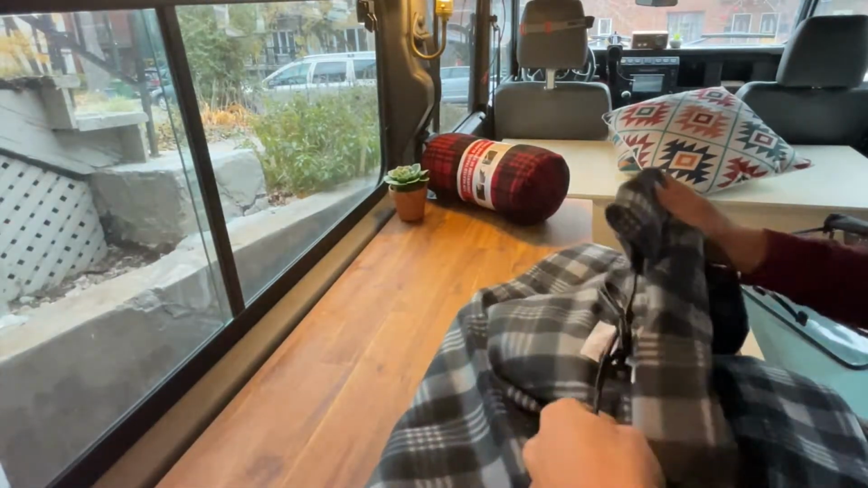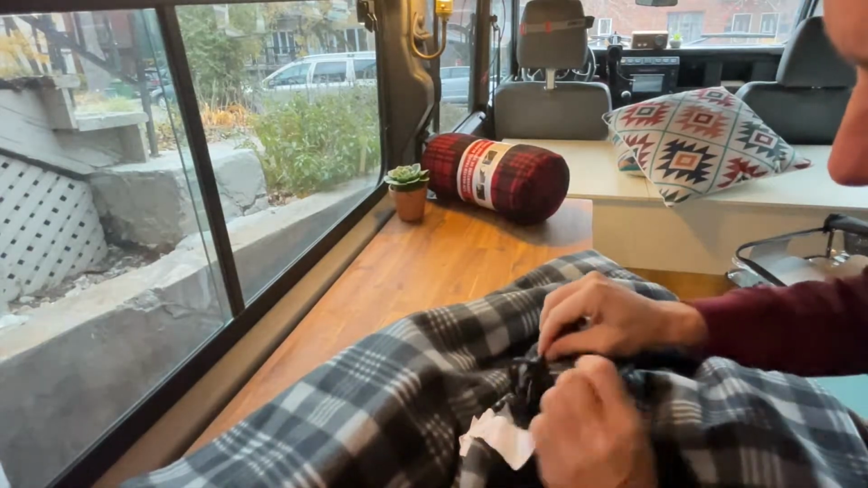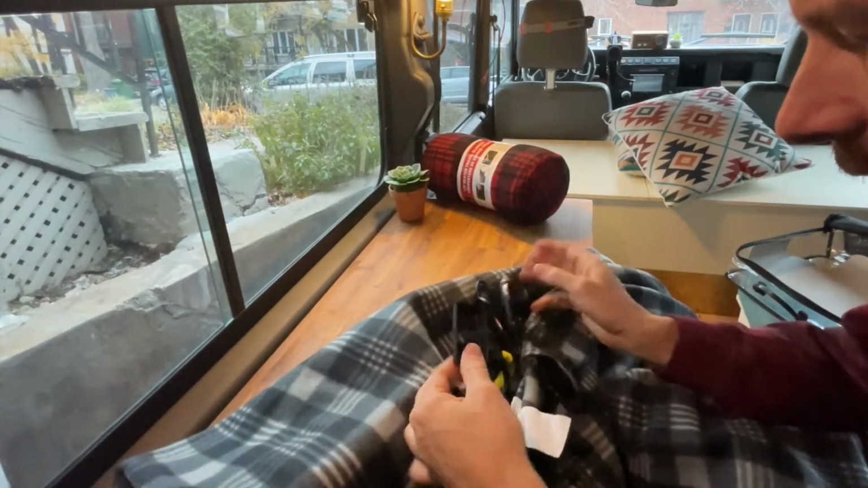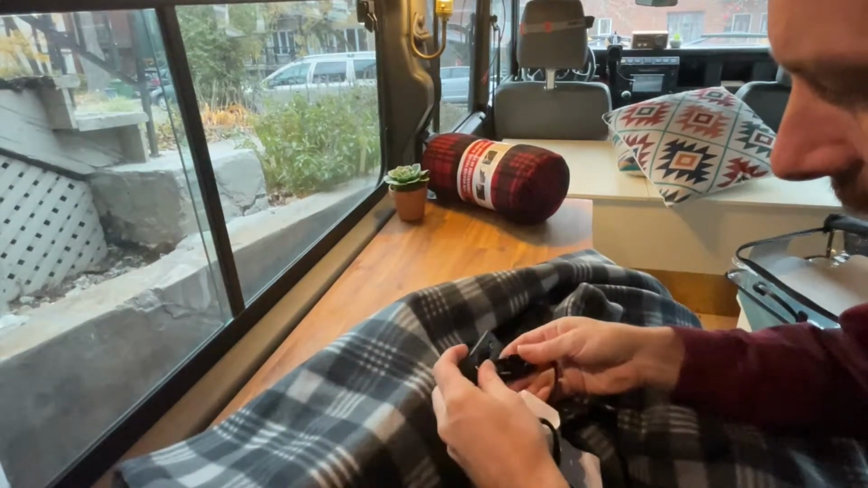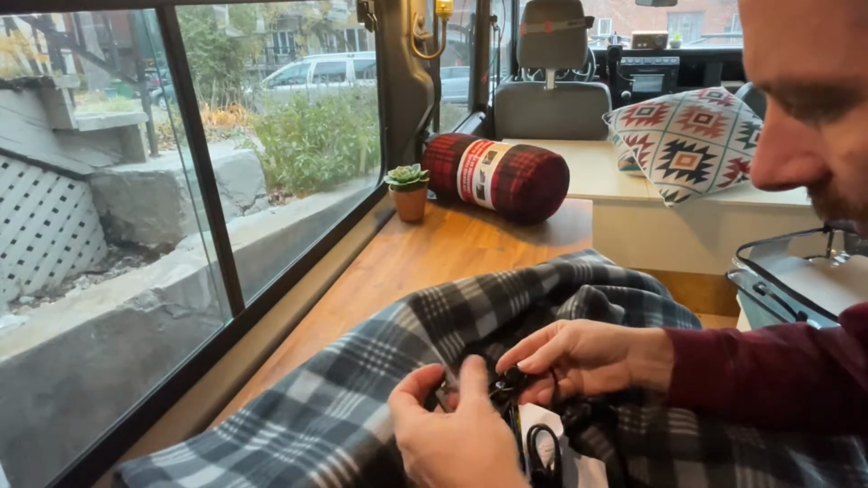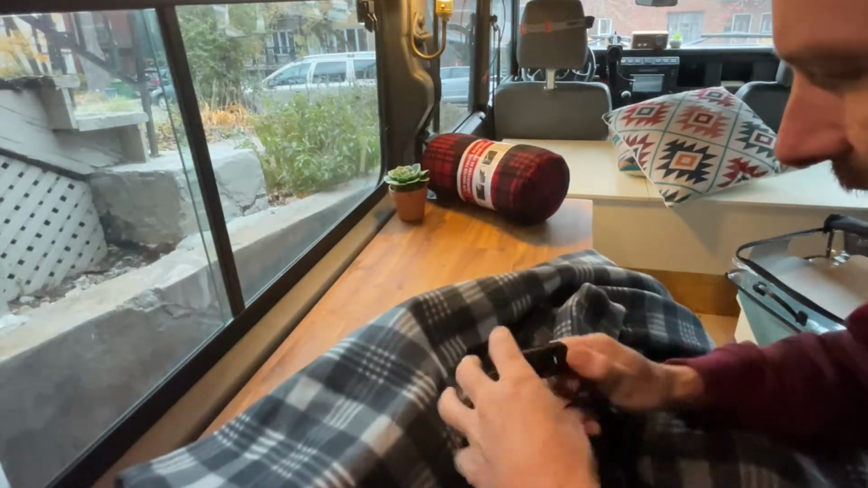Okay, so here is the attachment of the wire, and there is a small pouch that holds. Okay, so we have parts falling apart already from the button. Okay, I guess this is a hazard. But this does not look very good.